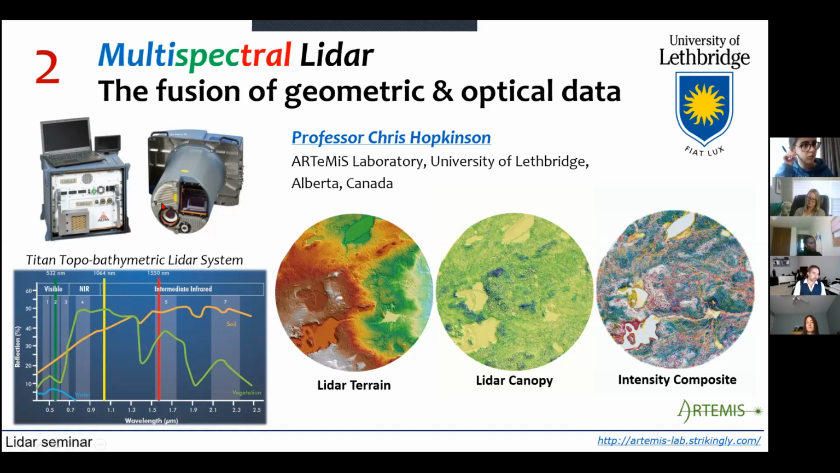Now, the difference with the multispectral LiDAR, or the Titan system, compared to normal airborne LiDAR systems is that it operates in 3 wavelengths. So you can see here we've got a 532 nanometer channel, so that's in the green, in the visible part of the spectrum. And then we've also got a 1064, which is just on the edge of the near infrared, so that's outside of the visible.